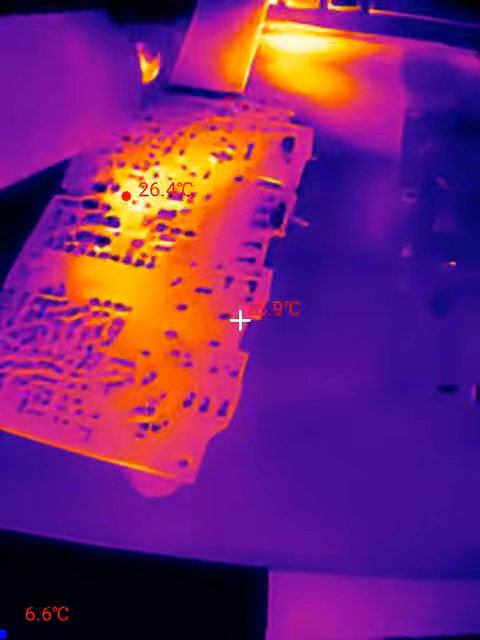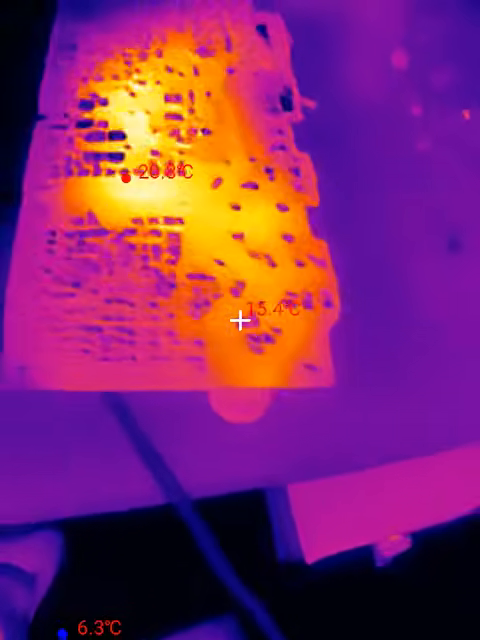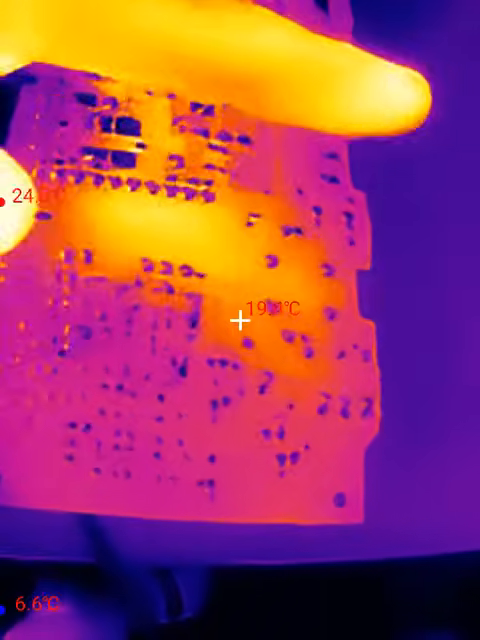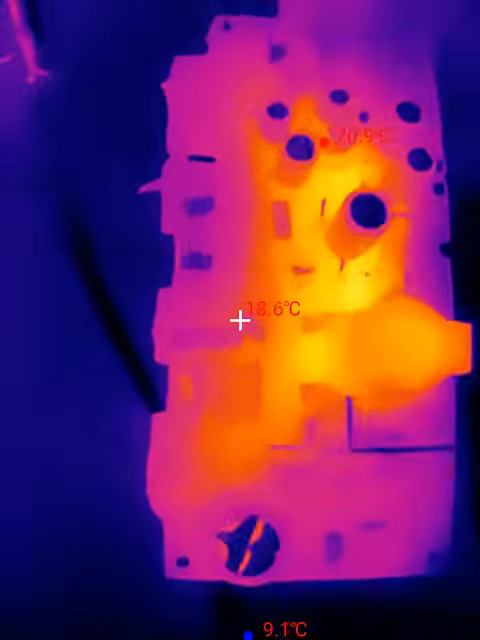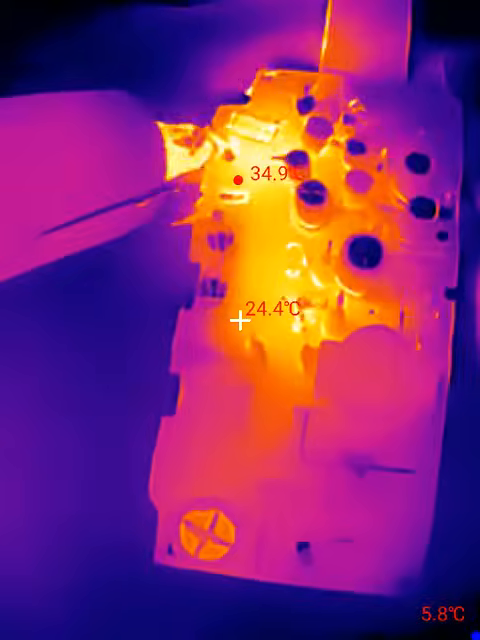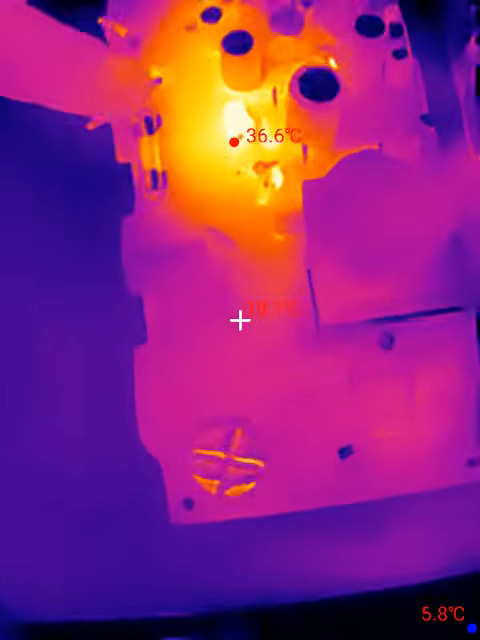In fact, look at that one there, just from heating it up a little bit. Look at how much more detail shows up just by heating it up. Just to give you a reference, there's my finger there. There's some pretty small components here that are showing up halfway decent. There's a fuse right there. Let me warm the top side of the board up as well so you get an idea. Now it's a little more obvious that you're looking at a fuse, right?